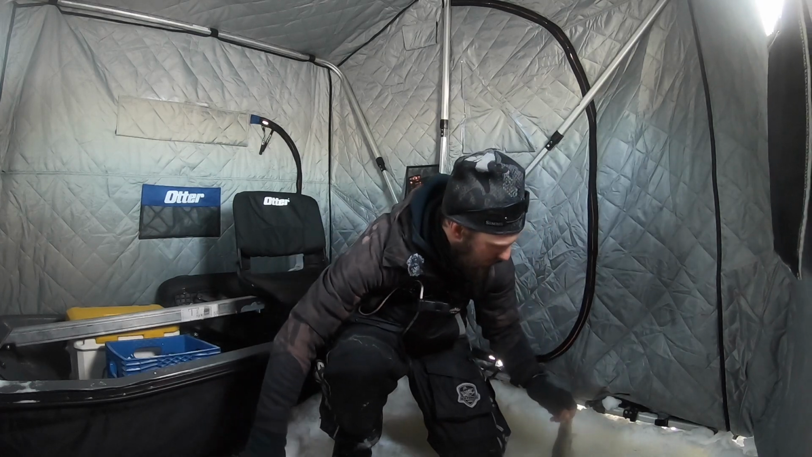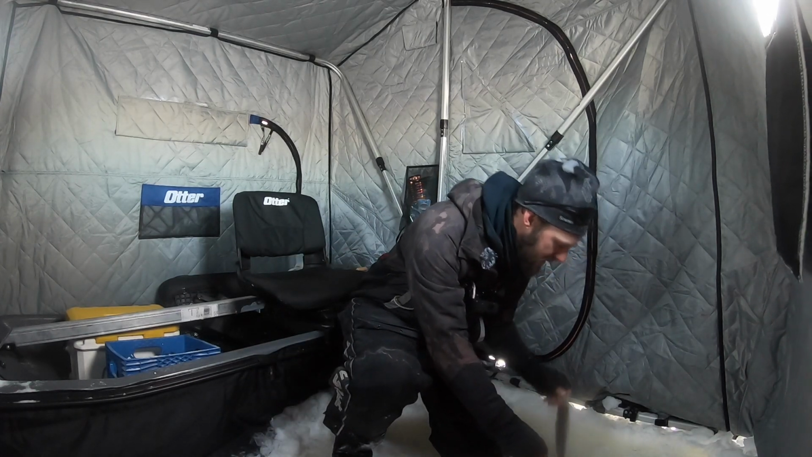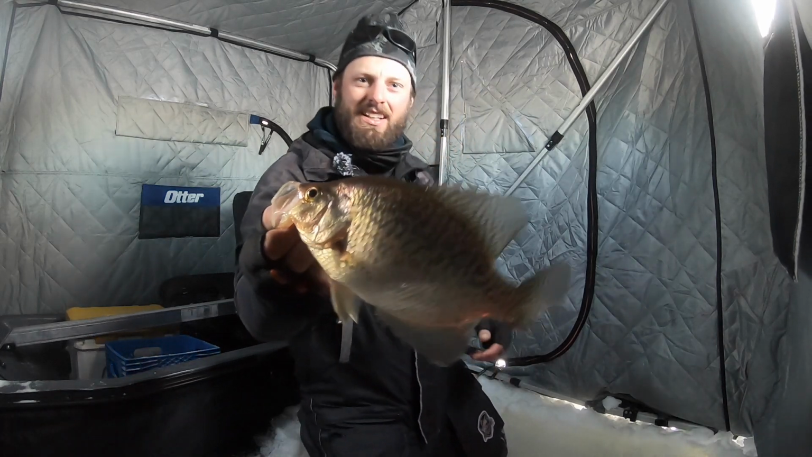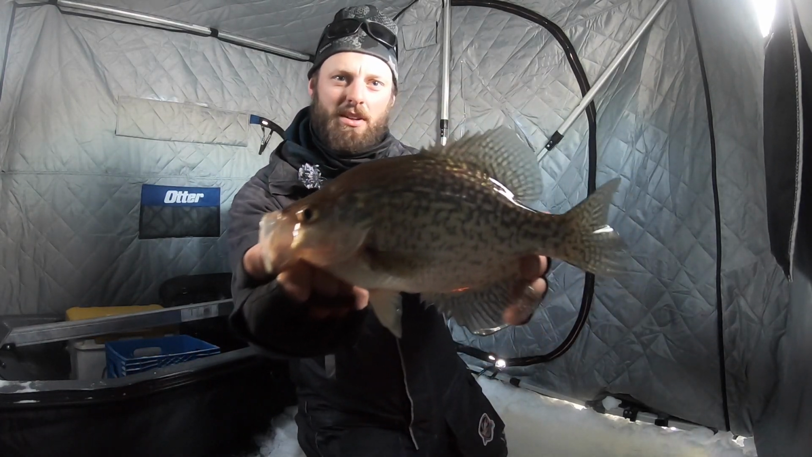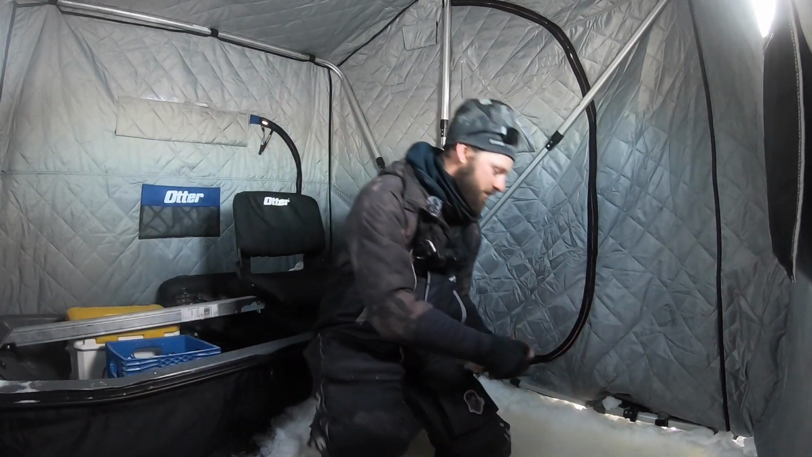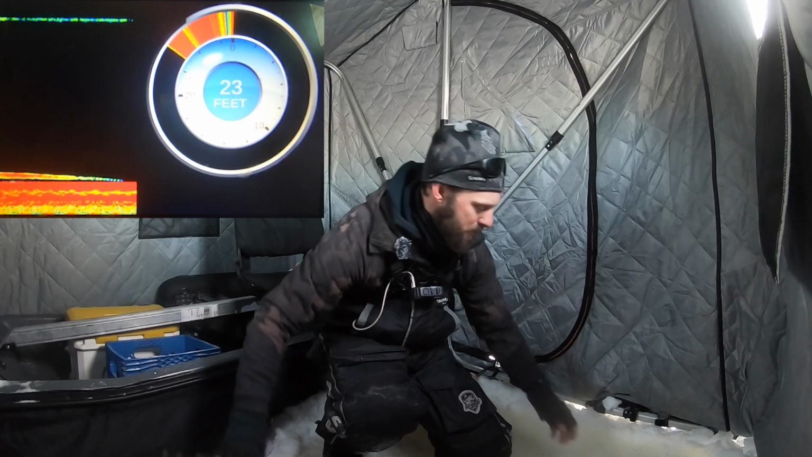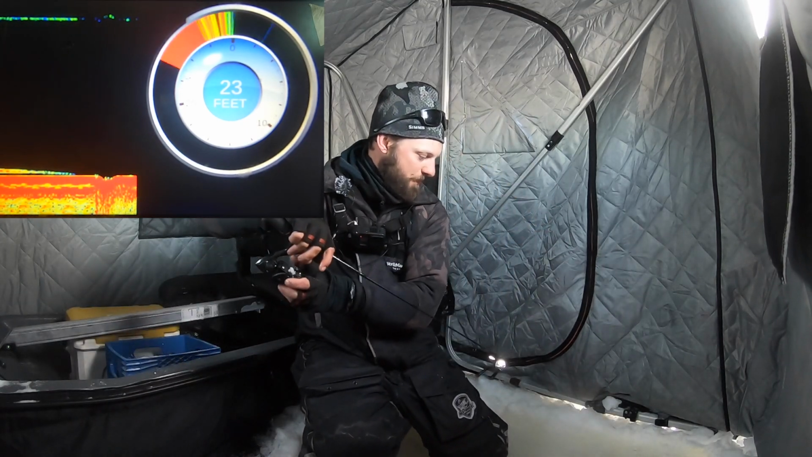Nice crappie to start the morning. He absolutely choked that jig right there. There we go. Beautiful eater size crappies to get things going. The fish is probably about 11.5 right there. Nice and tall and perky. Let's let them go though, because there's a bunch more down there right now, and they seem to be moving really fast, just watching the flasher so far.